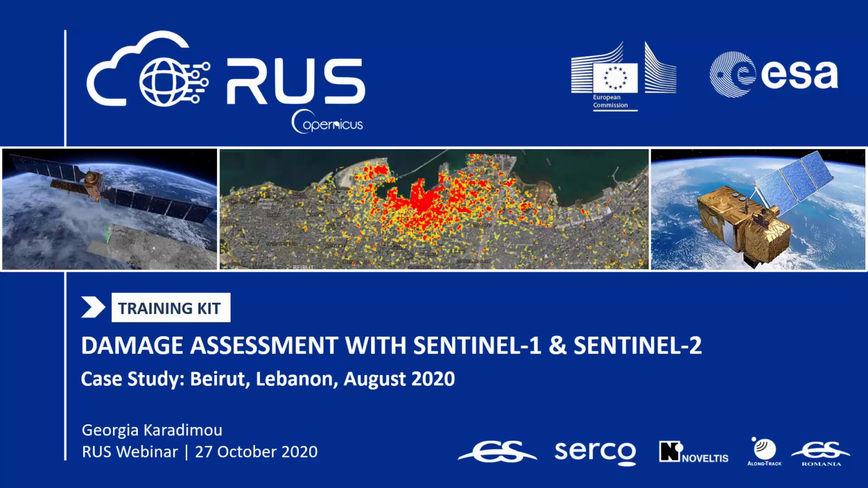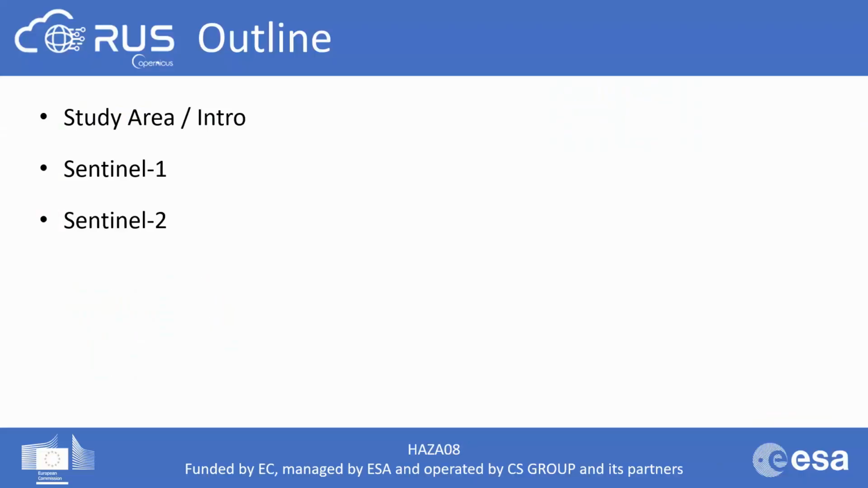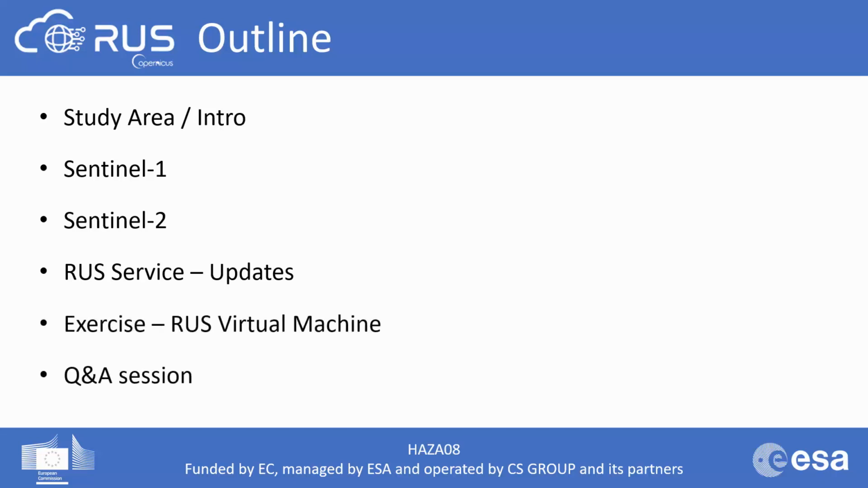So let's have a look at the structure of this webinar. We will have an introduction about the study area. We will continue with some information about Sentinel-1 and Sentinel-2 satellites, and we will have a quick introduction for those of you who do not know what the RUS service is about, followed by some recent updates included in the project. Then, we will continue to the exercise in the RUS virtual machine and a Q&A session will follow.